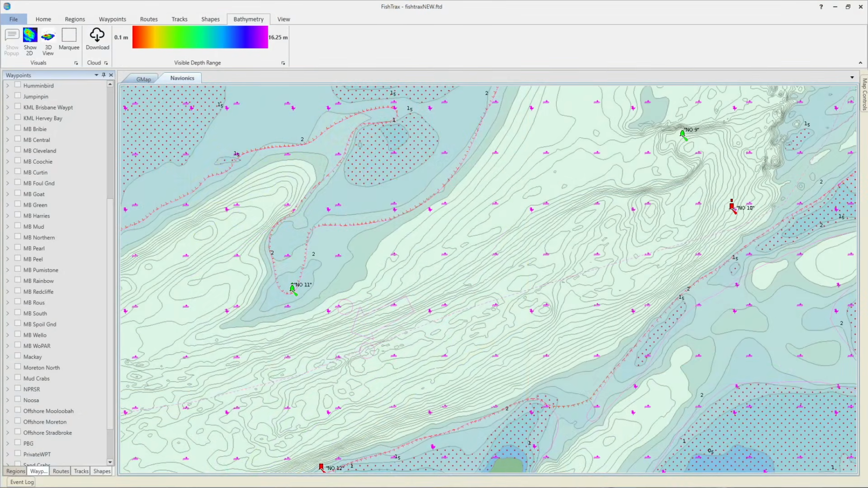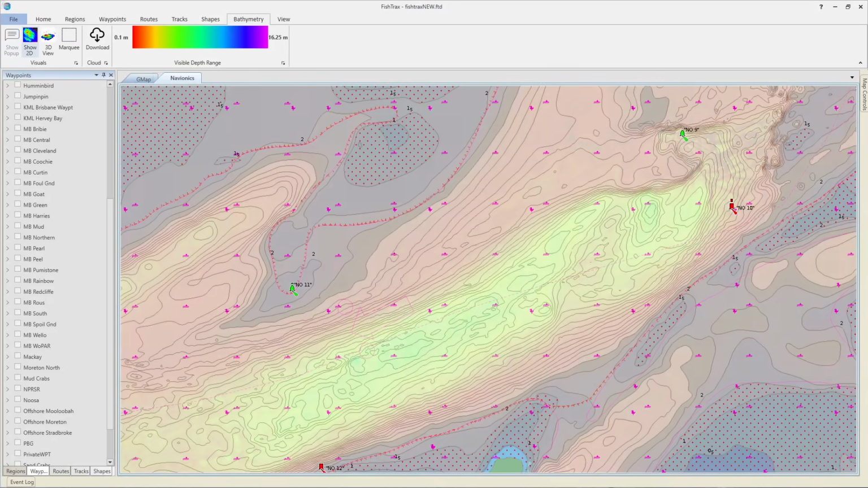A quick look at the contour lines in the Navionics fishing chart shows the drop-offs, but that's all that's really obvious here. Having said that, don't forget that it's a starting point. You can sound around here and find all sorts of other interesting things. Provided, of course, that you can read your sounder and understand exactly what it's telling you.